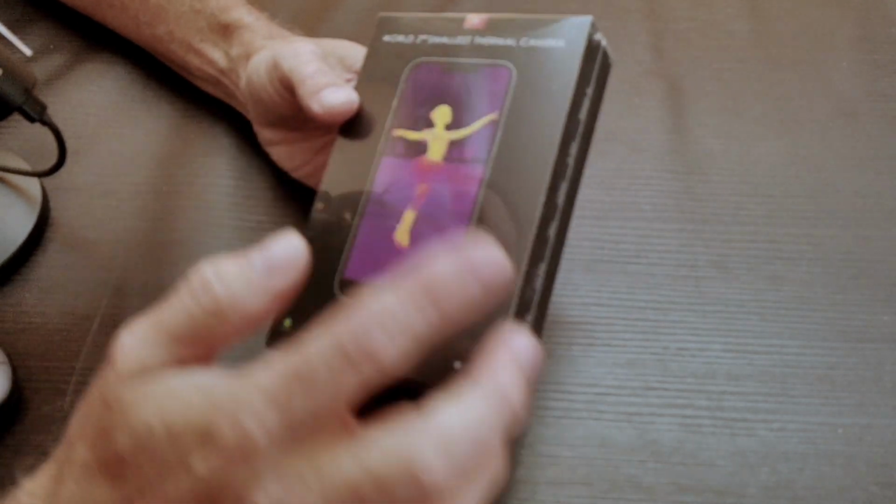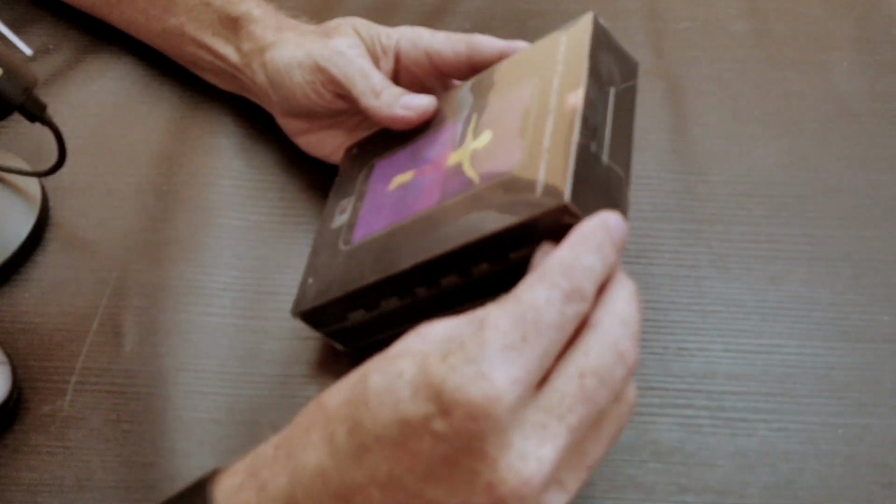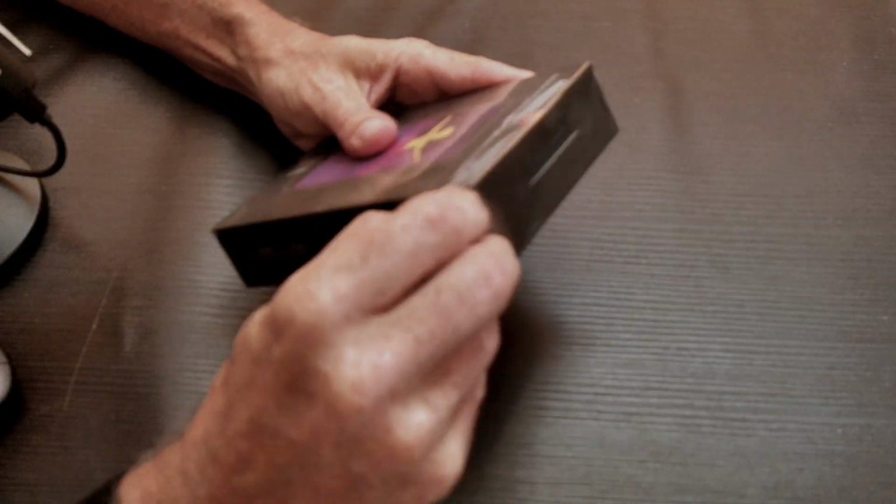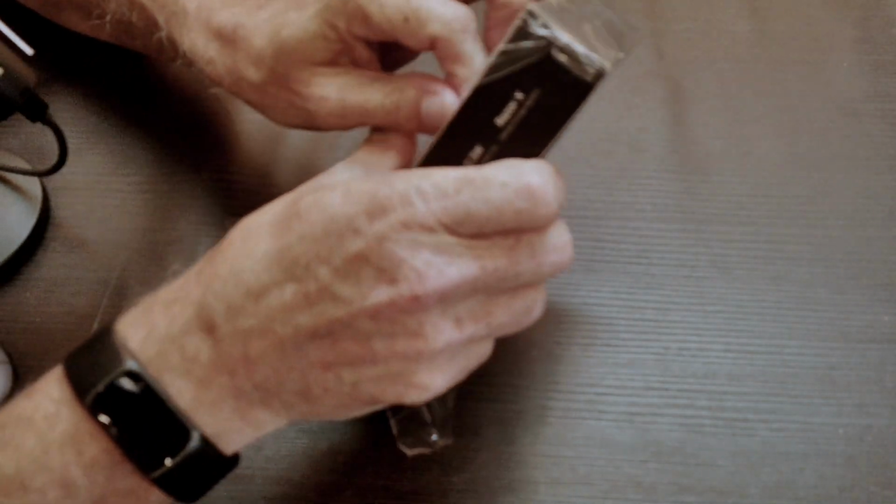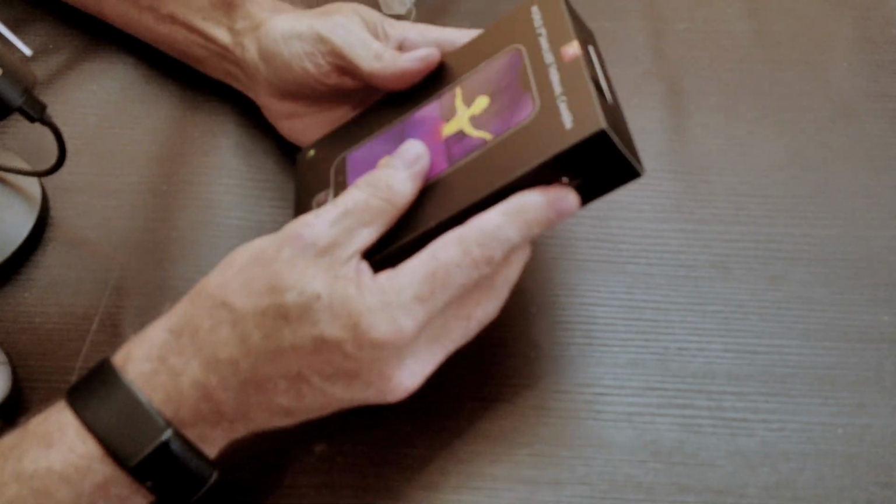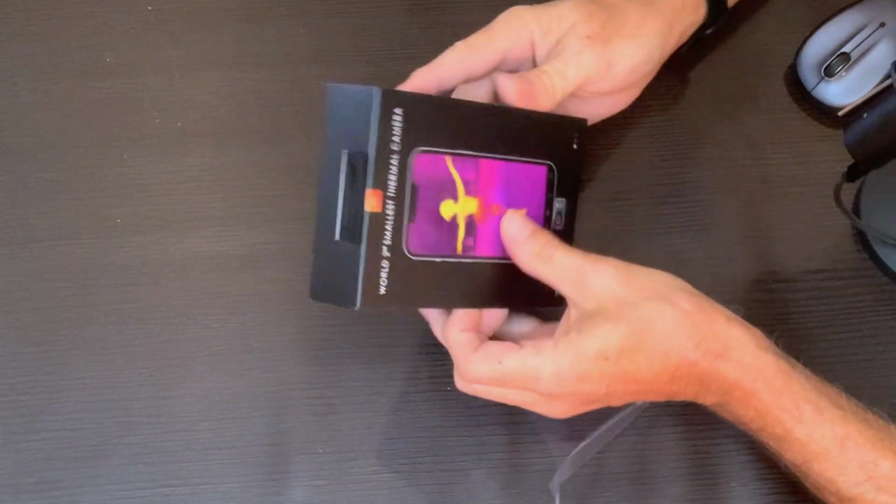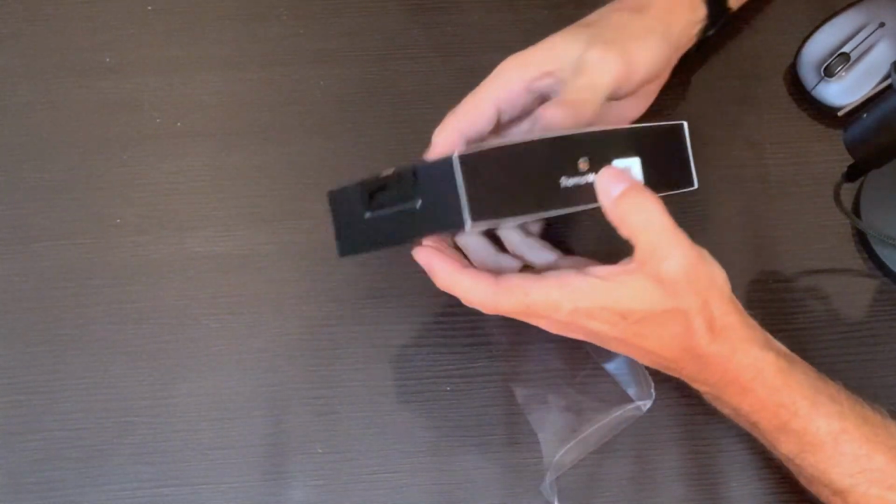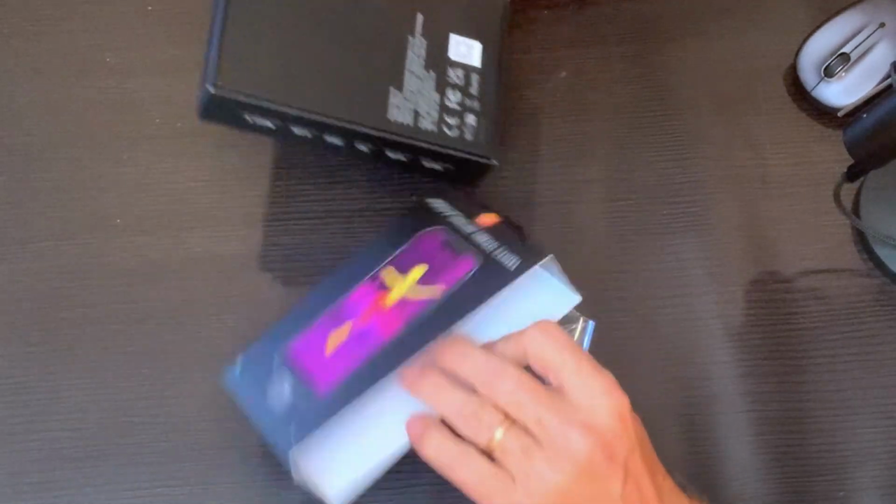Very obvious which one it is from the picture on the front, and I've seen the picture all over the place. So I use them specifically for the solar industry, and so we're going to open this up today and get in here and see what the contents are and see what we've got. I'll walk you through all of that, and then we're going to get out and actually use this puppy and see if we can take a look at our solar system and find some issues and problems.